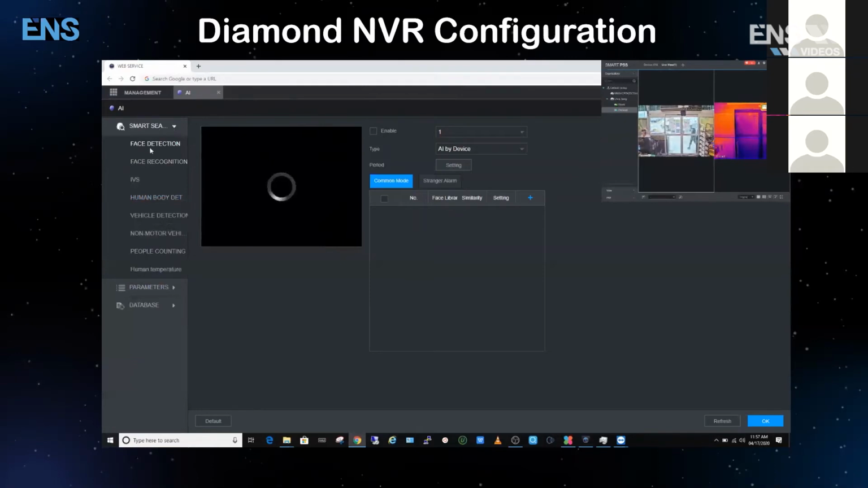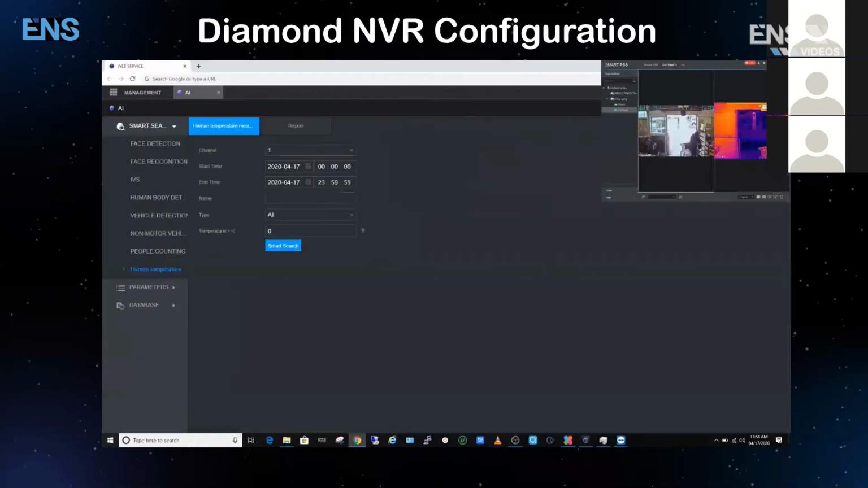Which is why here we have face detection, face recognition, and IVS, which are a lot of other functions this NVR has. But our main solution here that we're trying to provide and show is actually human temperature. So here you can search for human temperature. You can select the range, and let's pick last week, on the 7th, and we can go ahead and click Smart Search.